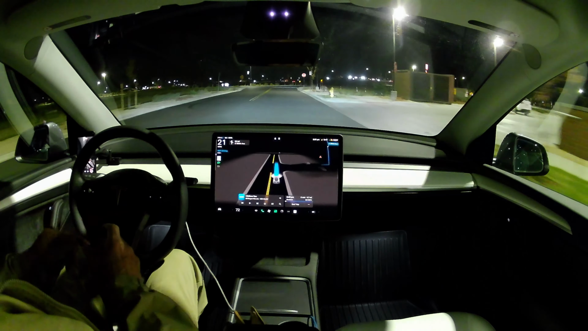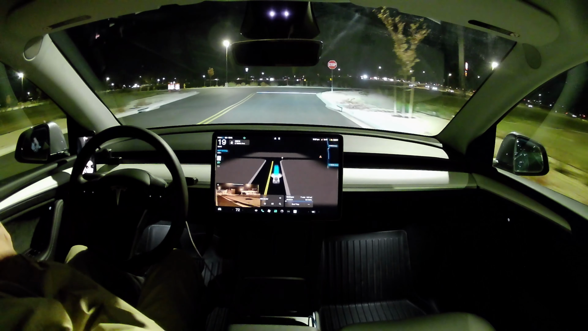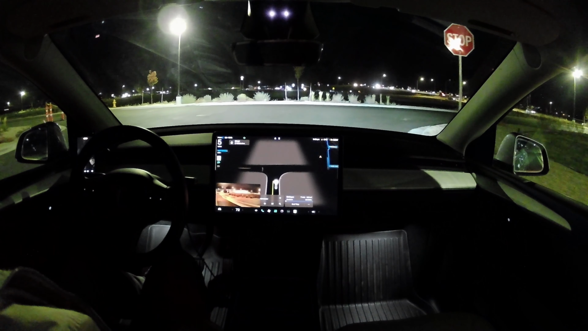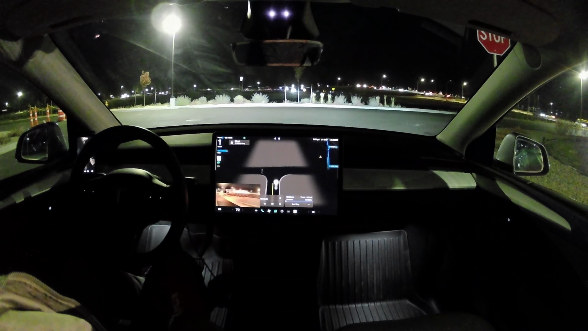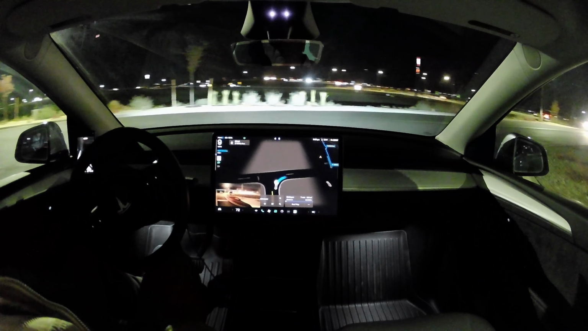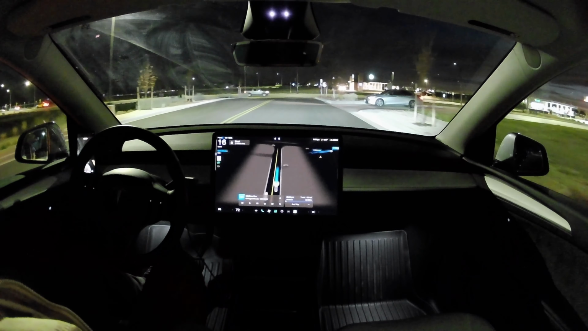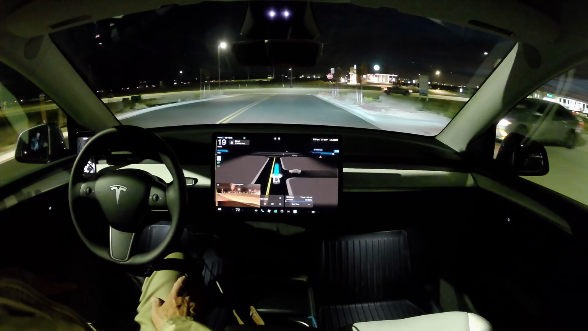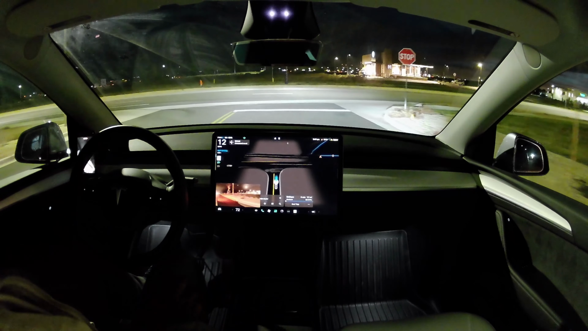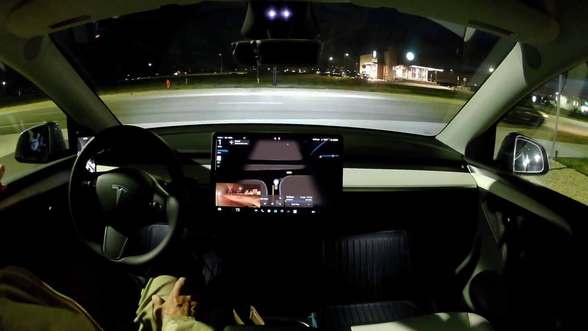And sorry, I've anthropomorphized my car to be a woman, so I call her she, but I guess she's not actually female. Could be though. Which way are we going? I want to go to the left, but there's an island out here, so I can't, so we're going to go to the right, but eventually we're going back to the highway, I'm presuming.